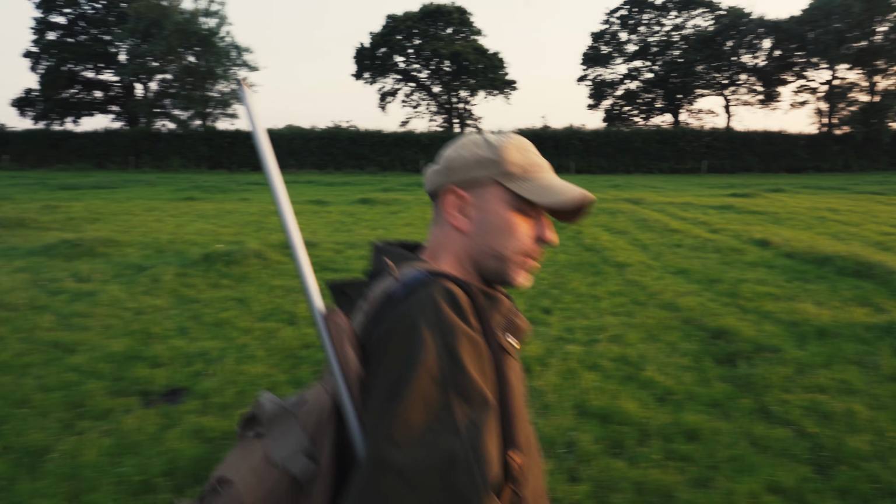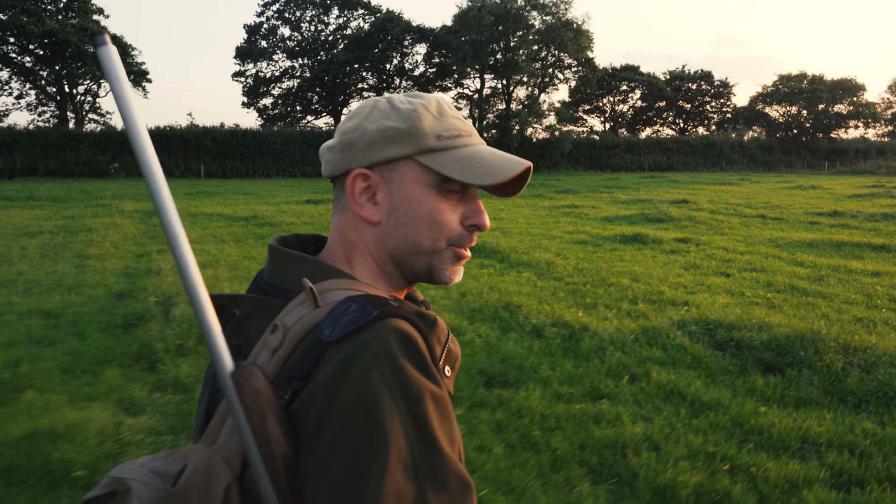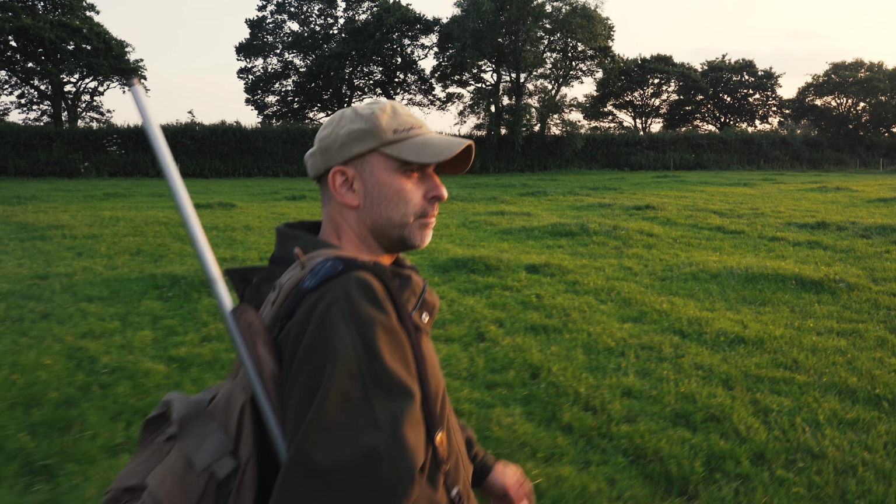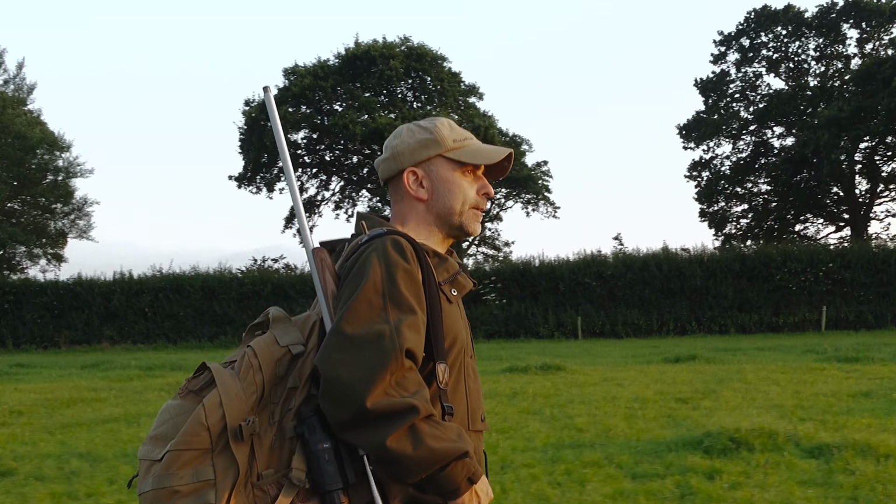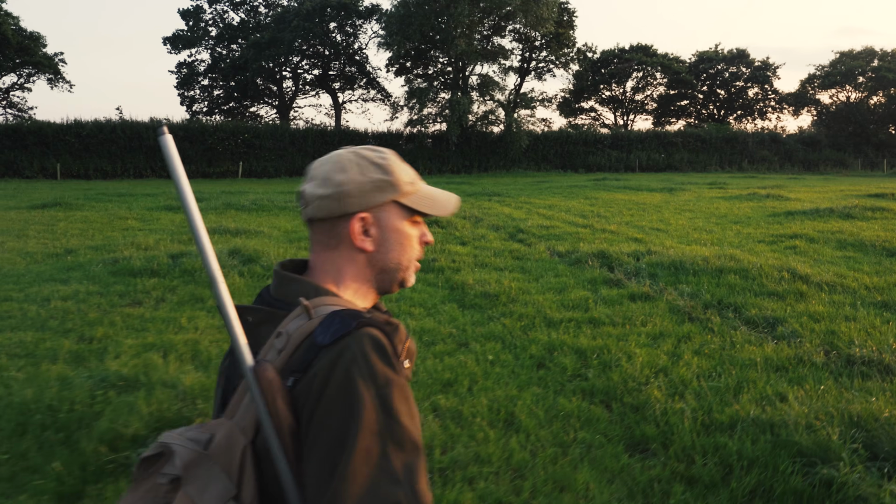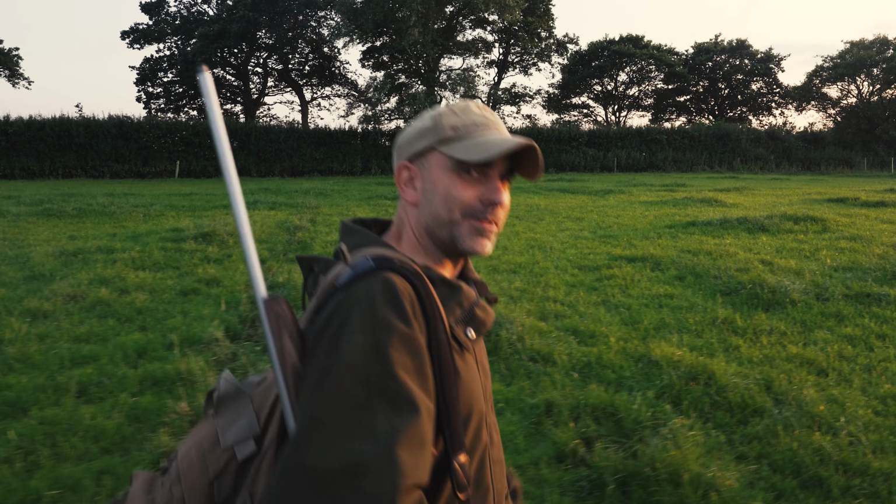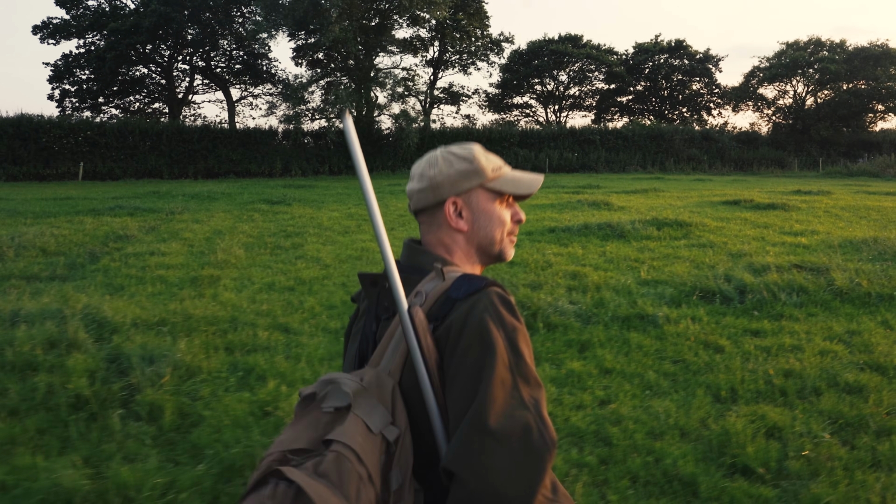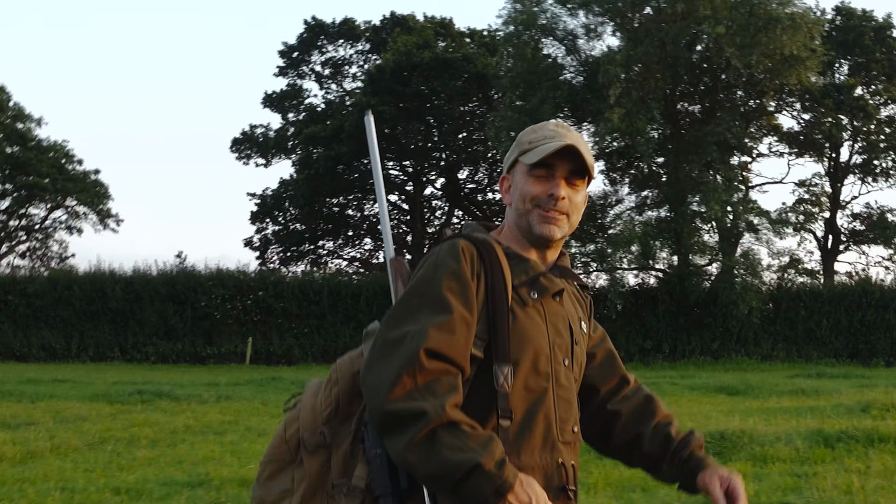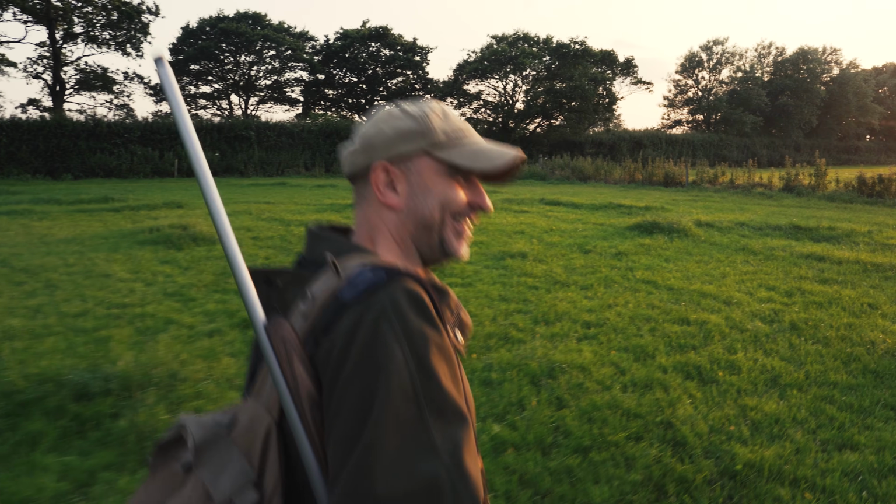So it's easy pickings for foxes, and they're not silly. They know it's like a dinner bell to them. As soon as that grass gets cut, they'll be straight on it. In fact, quite a few times I've been out and sat on the edge of a field while the tractor's still going around cutting the fields, and the foxes just sat there waiting for the tractors to get off the field. They're straight on it. So I'm hoping there's still one or two kicking around down here. I've had quite a few of late, but I might have missed one or two.